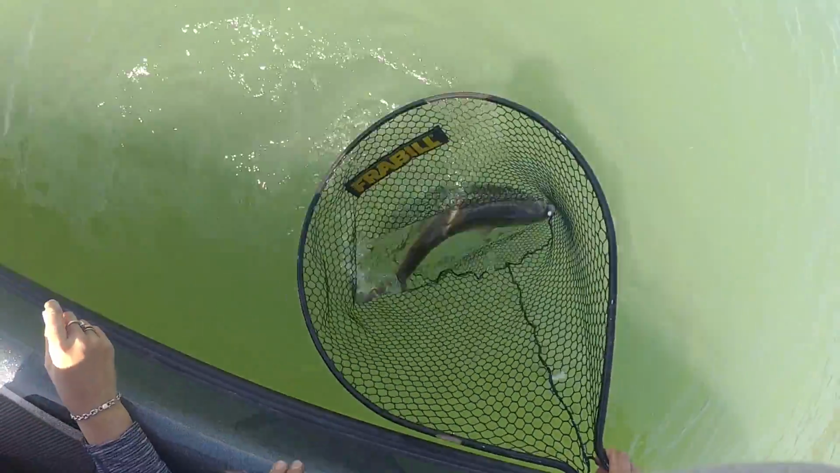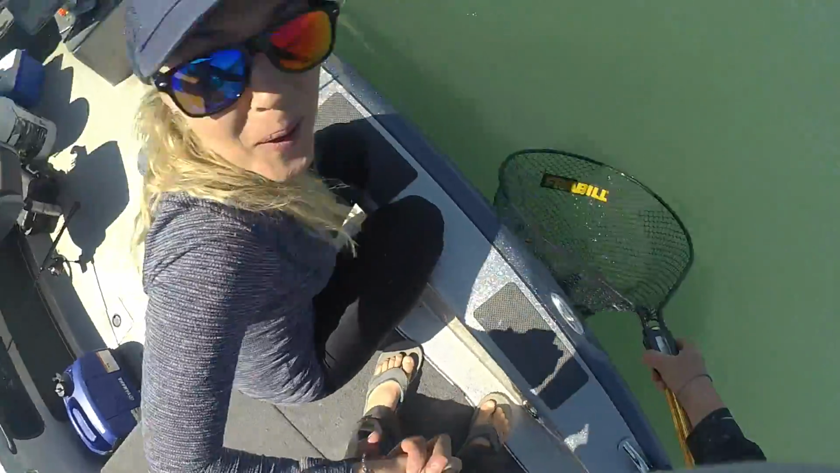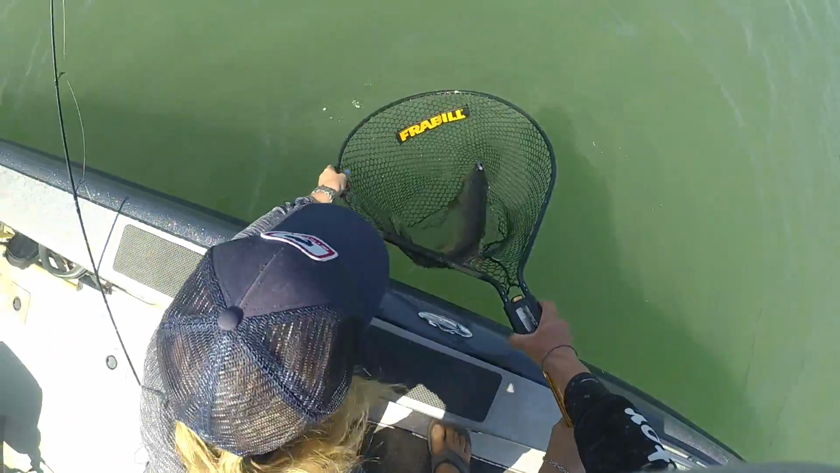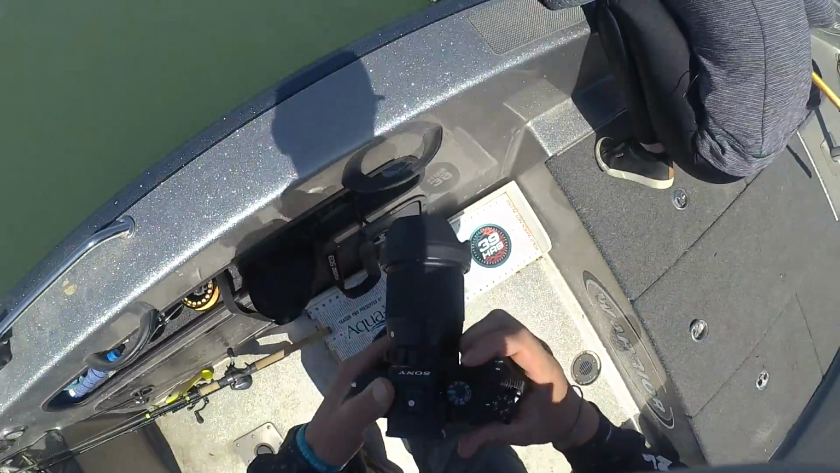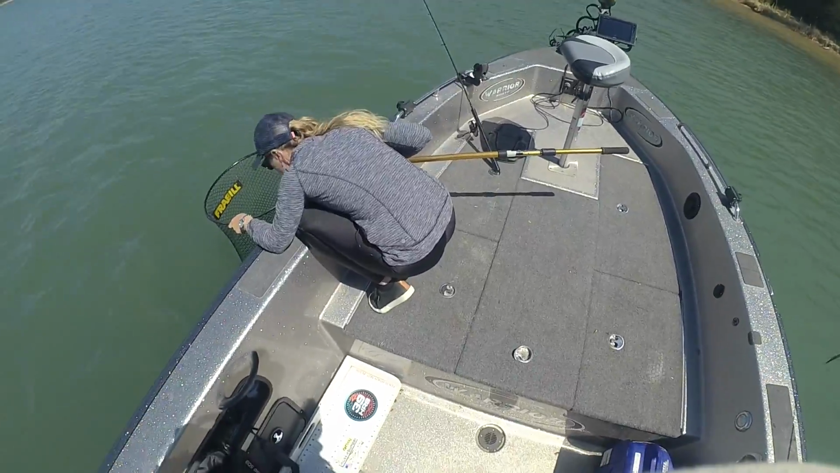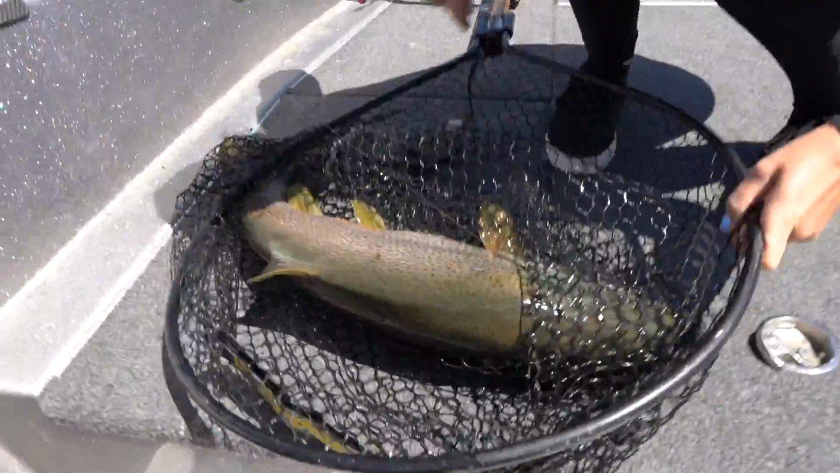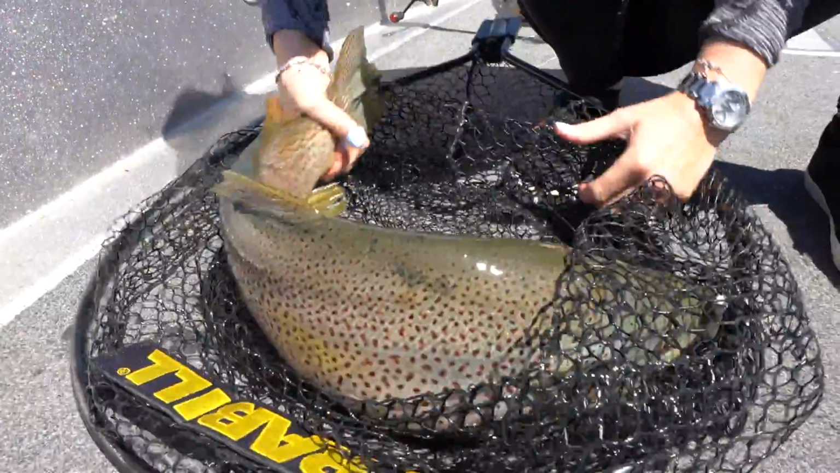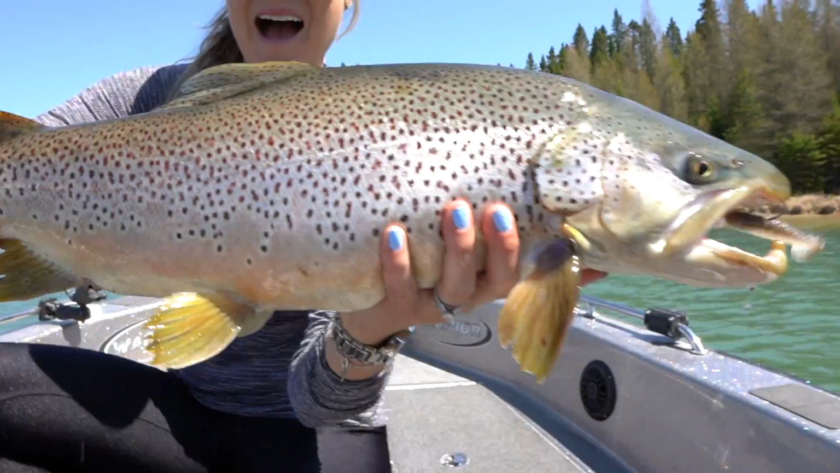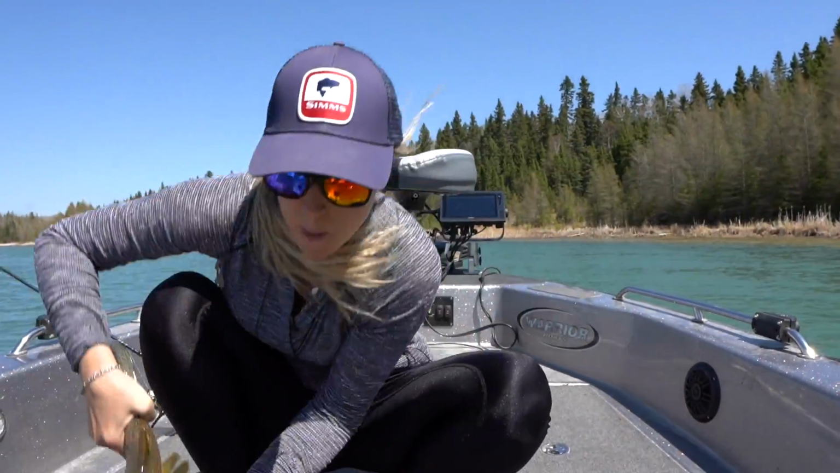Oh my goodness. Oh, I can't believe it. Amazing. Whoa. That is an epic brown trout. This guy is even more amazing than the other one. Like the spots. Feast your eyes on this. That's as big as they get here. Lovely. Oh my goodness, I can't believe it. Epic. Get into the brown water and we catch this huge brown trout.